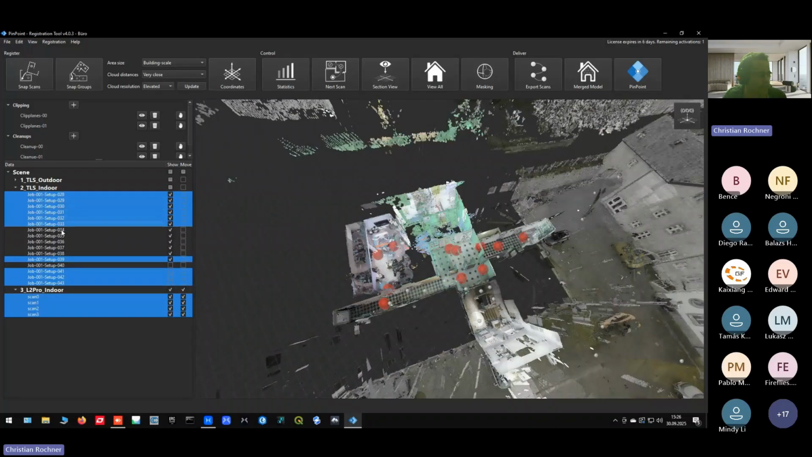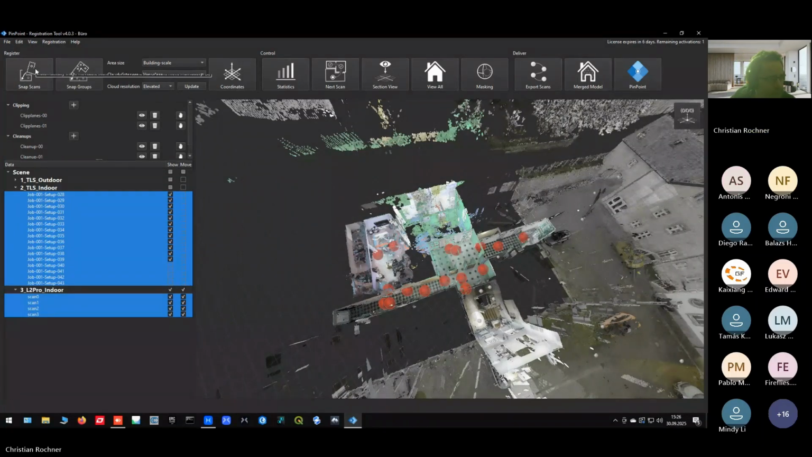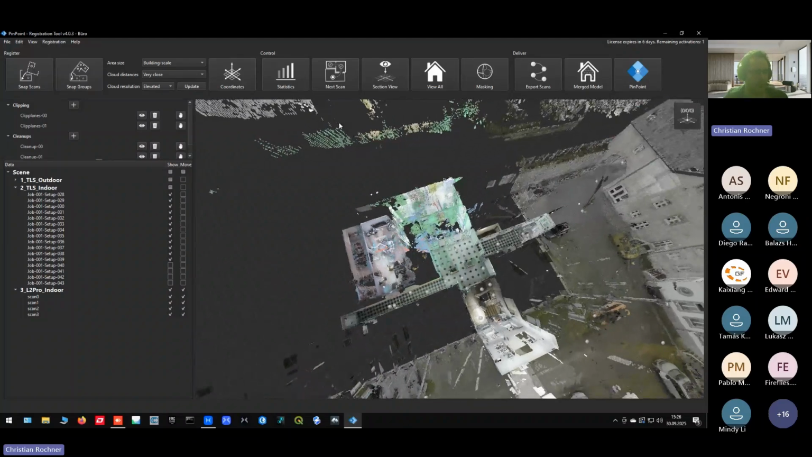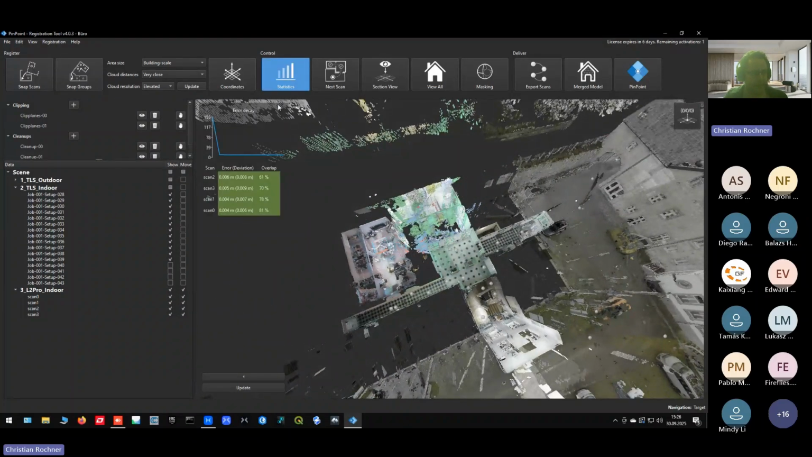So we'll select all the scans that I want to bring together and then simply execute the snap scan function like this. Takes a while, and now the scan positions all move together. And also I can see in the statistics the deviation between the scan positions here and also the overlap.